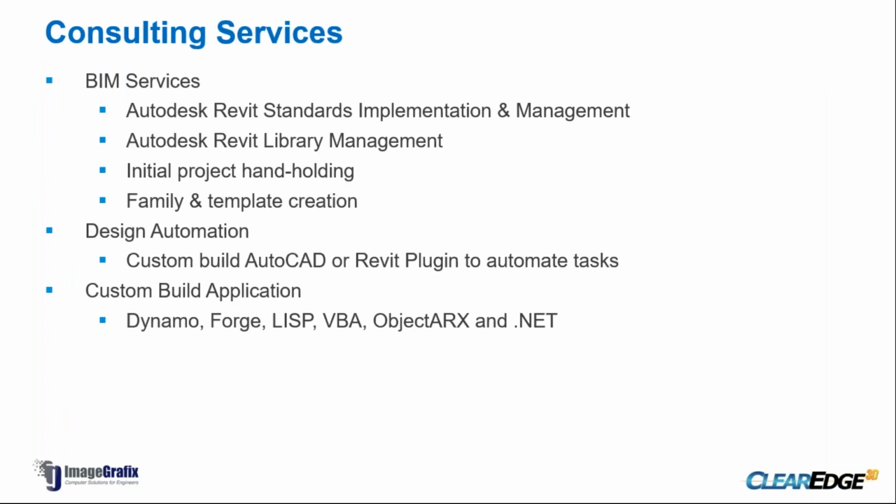On consulting services, we have very limited consulting services in the BIM area, where we do Revit standards implementation and management, library creation, project handholding, or family template creation. If you want to build custom AutoCAD or Revit plugins, we can help you with that. We can even develop custom applications using Dynamo, Forge, ObjectARX or .NET. These activities are handled from our Indian office.